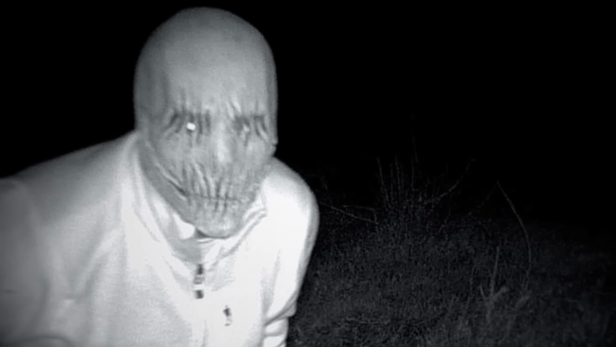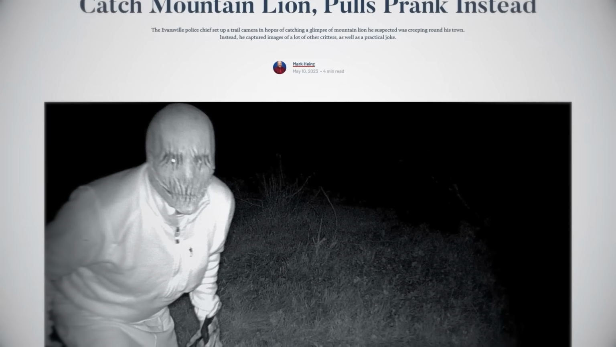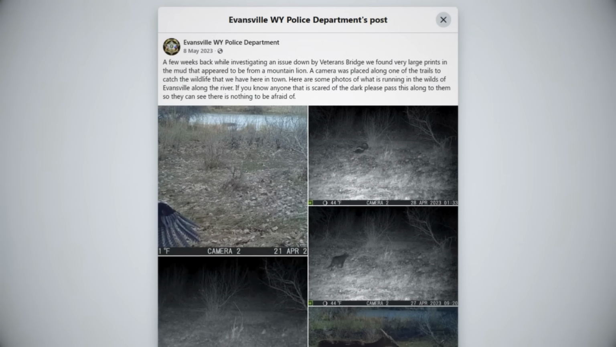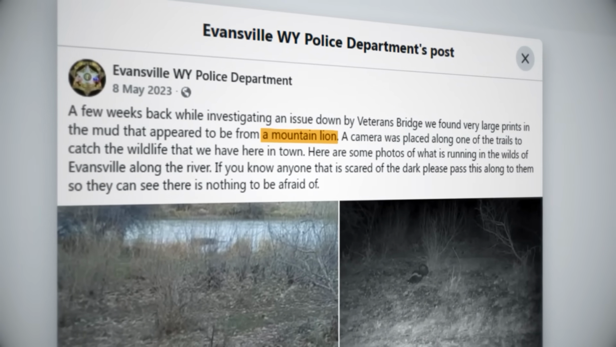concern, explaining that they had actually discovered this was some sort of hoax, perpetrated by, well, them. An article by Cowboy Slate Daily was soon released covering the situation, and it included an interview with the perpetrator, who was revealed to be none other than Chief of Police Mike Thompson. Why, Mike? Just why? As the initial Facebook post alluded to, officers were attempting to track down a mountain lion that had been active in the area.